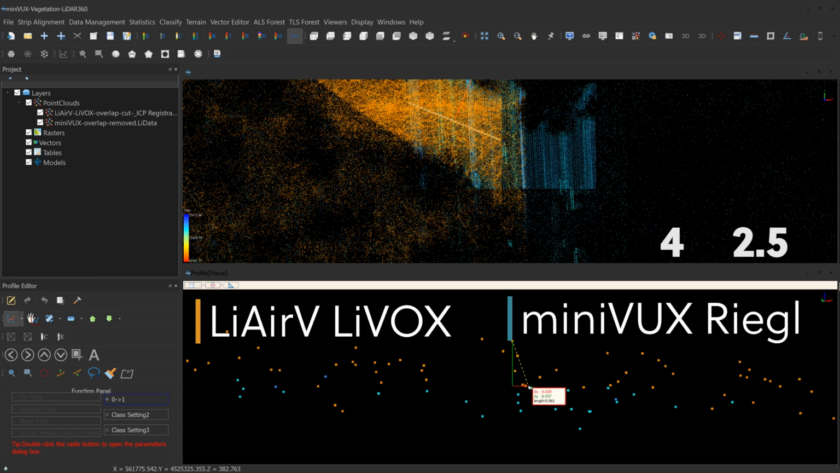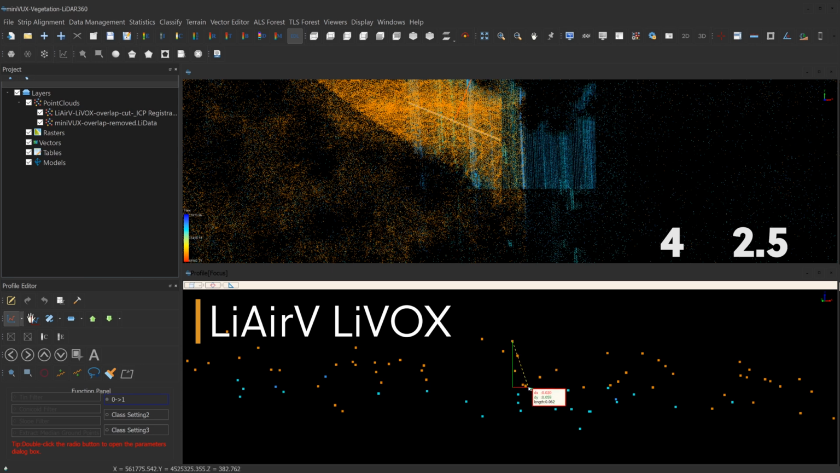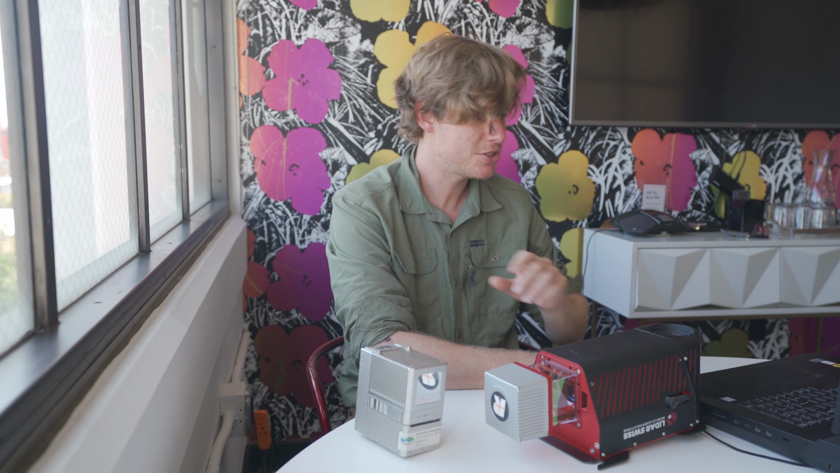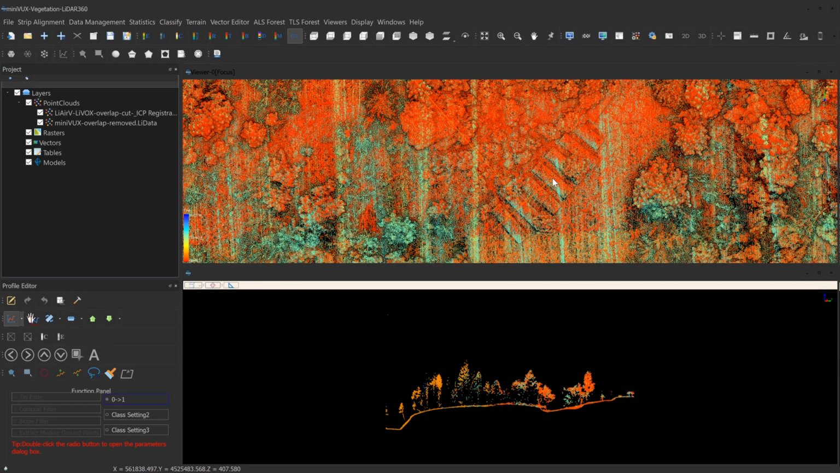So if we look at the LiVOX in the exact same location, this is about 6 centimeters. Now looking at the worst case LiVOX over here, about 8 centimeters. So about 8 centimeters is the worst case, and about 6 centimeters looks to be average. Let's look at the miniVUX again. Here's the worst case, it's about 5 centimeters. So that's in one location on a hard road. Let's go ahead and look at another location.